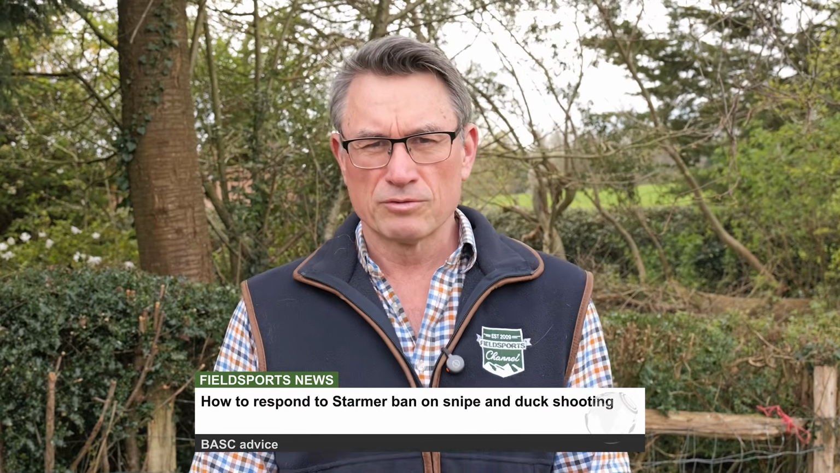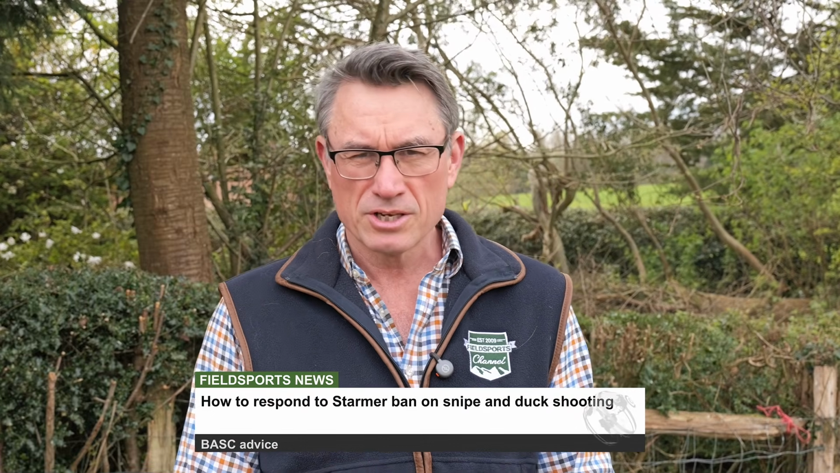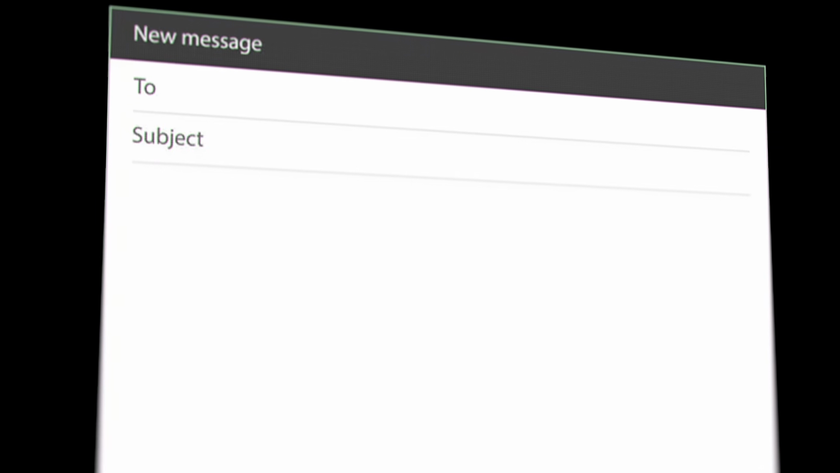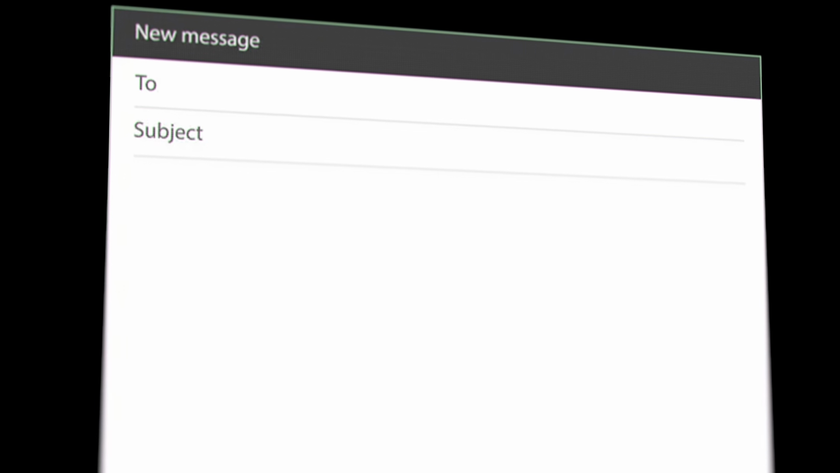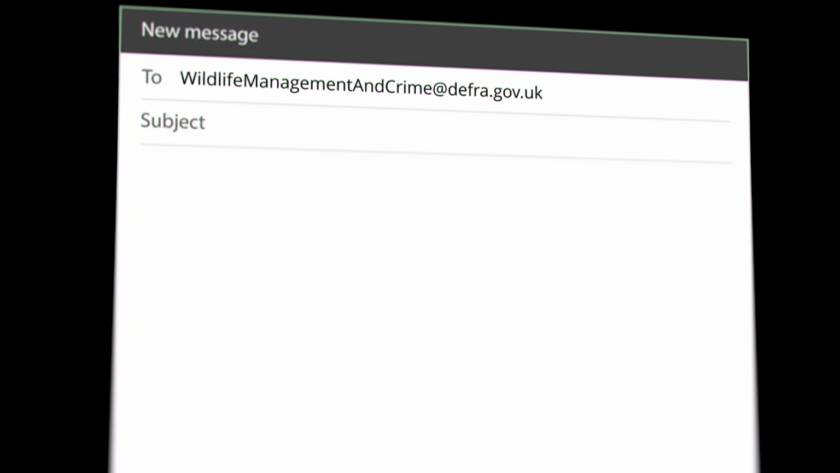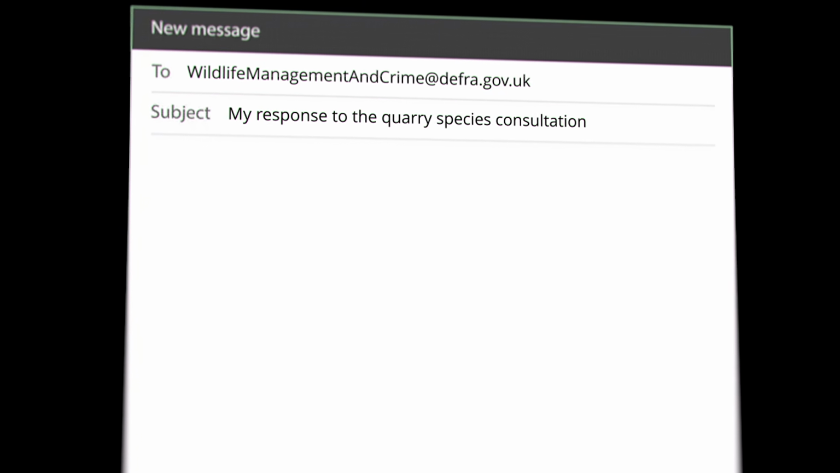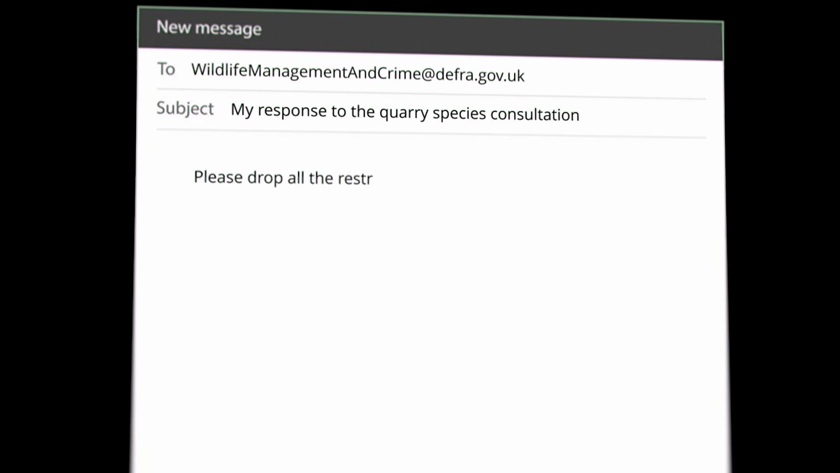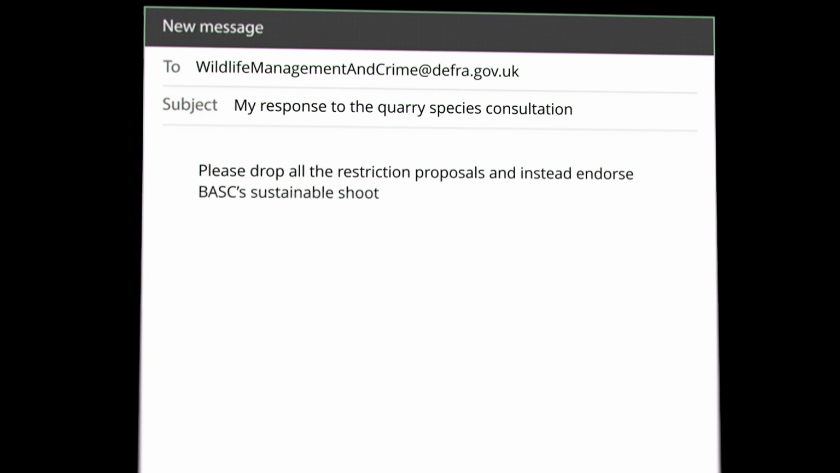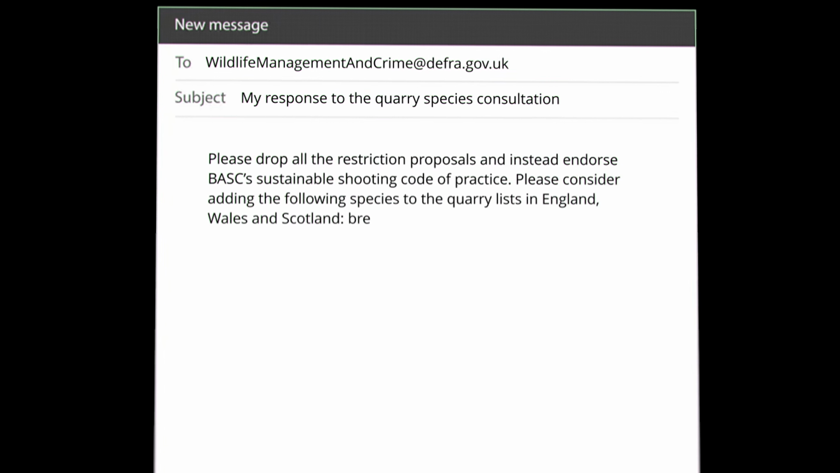BASC has announced a useful response to the government's consultation on restricting snipe shooting and certain duck species. You need to respond to the consultation by the 17th of May by emailing wildlife management and crime at defra.gov.uk with the subject title "My Response to the Quarry Species Consultation" and a message requesting the government to drop all its restriction proposals and instead endorse BASC's Sustainable Shooting Code of Practice.